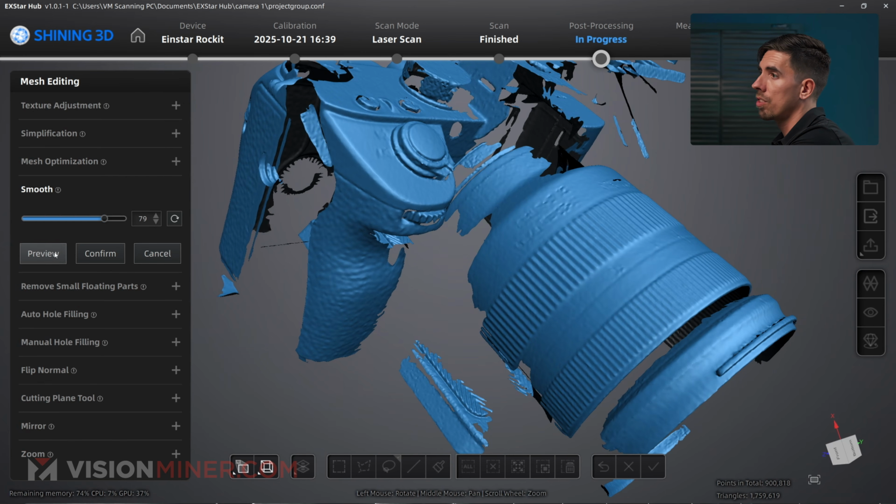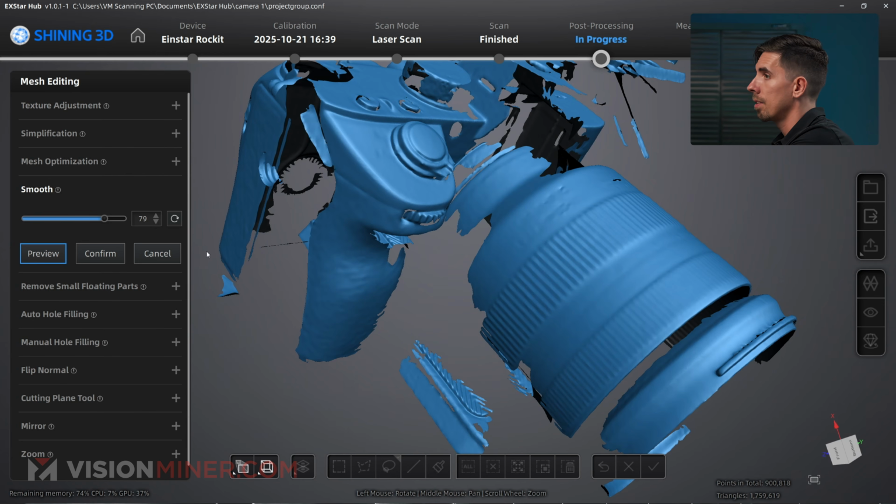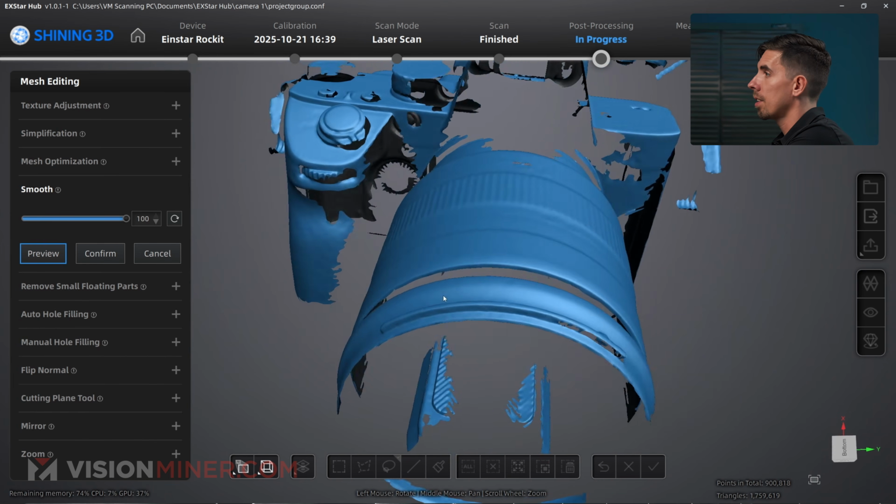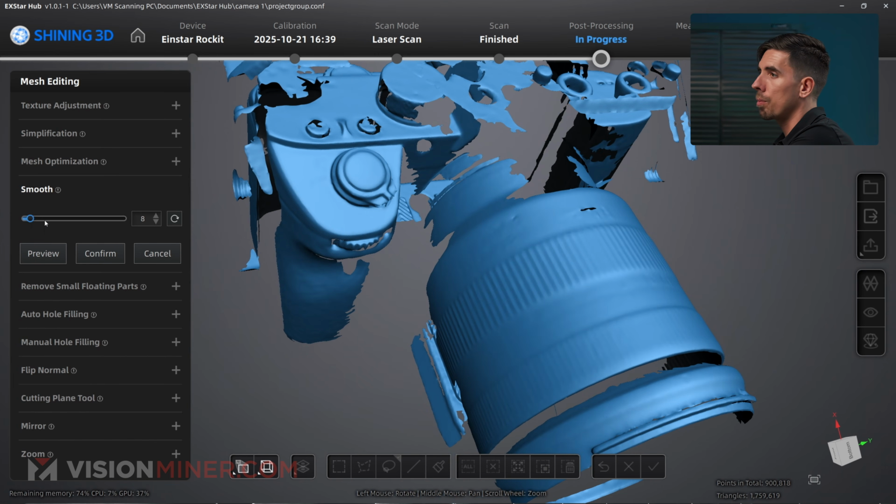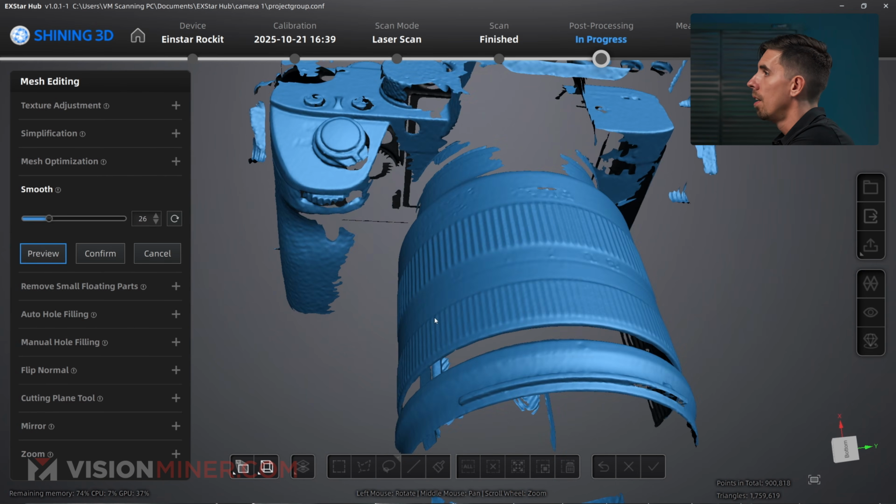Okay, let's go 79. What does that do? Okay, so we're losing a lot of detail. 100. See what it does at 100. Okay, nice and smooth, but probably not what we really want. So we'll just stick it down there, around there somewhere.